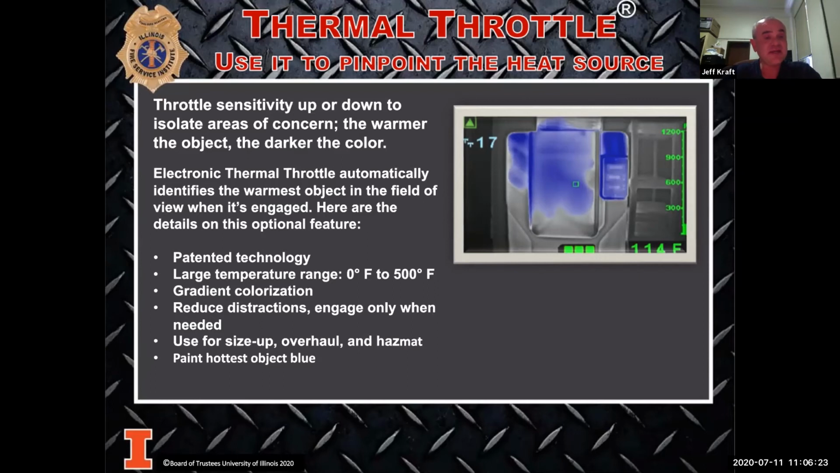Now when I go back in and scan the room, it's going to show me on the walls which ones are the hottest. The hottest ones are going to show the darkest blue. Same thing with the ballast. If I pointed at a ballast that's on and I blew it out, now when I scan the other 20 or 30 ballasts at the ceiling, the one that's the hottest is going to be the darkest blue. It'll tell me which one is the bad ballast.